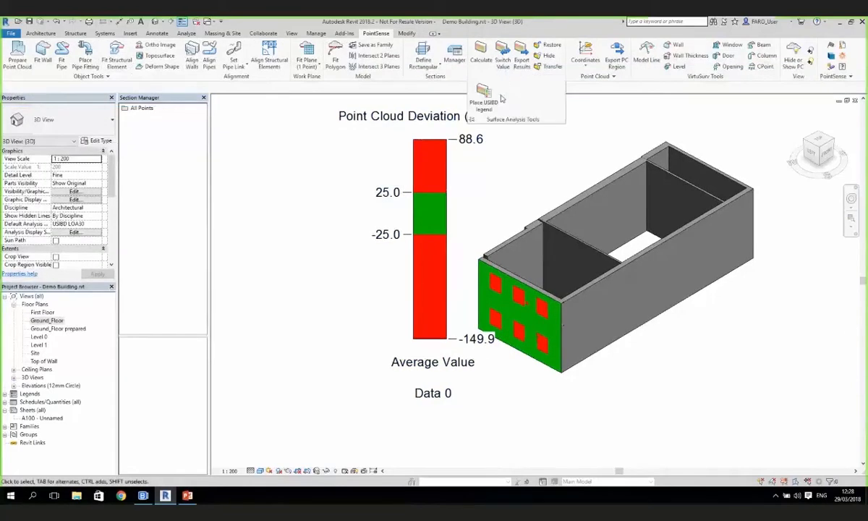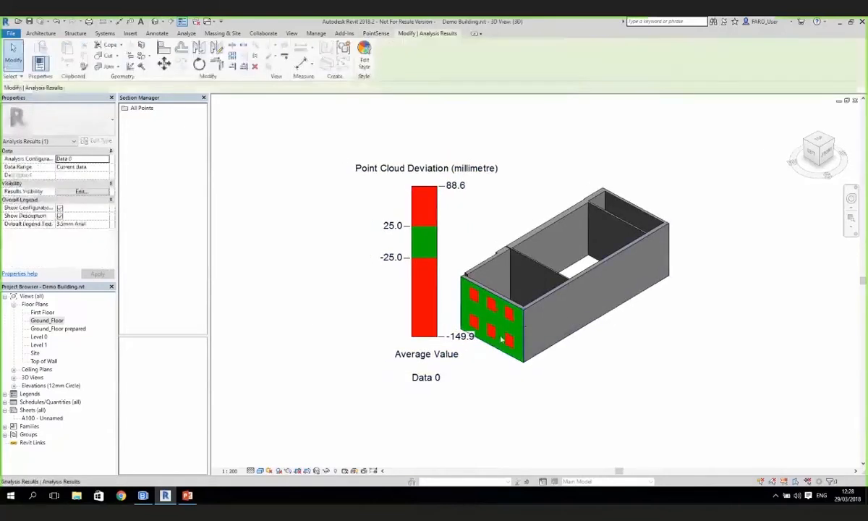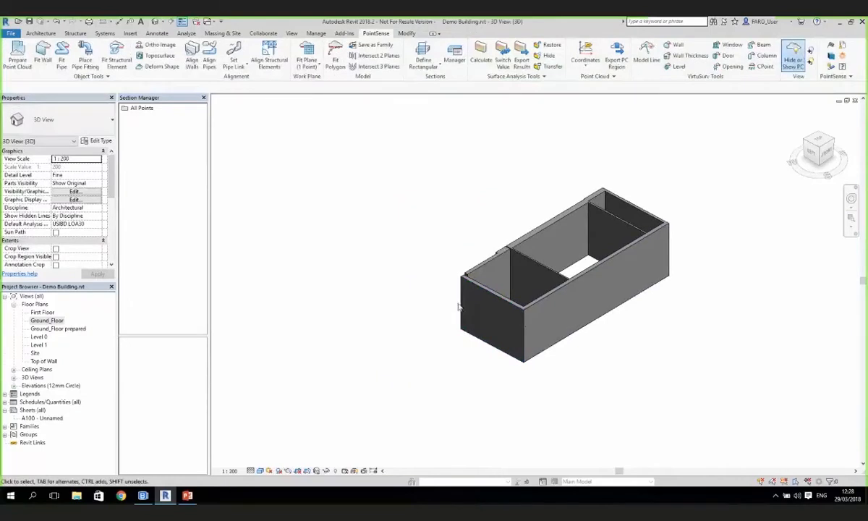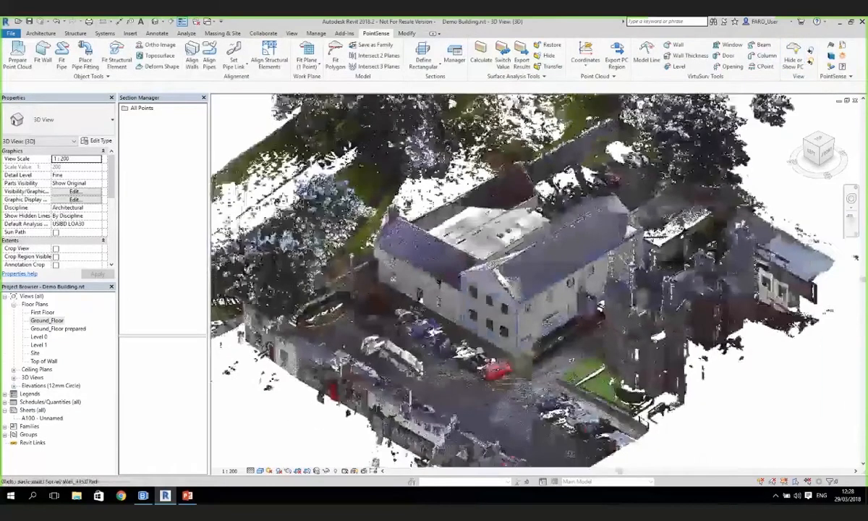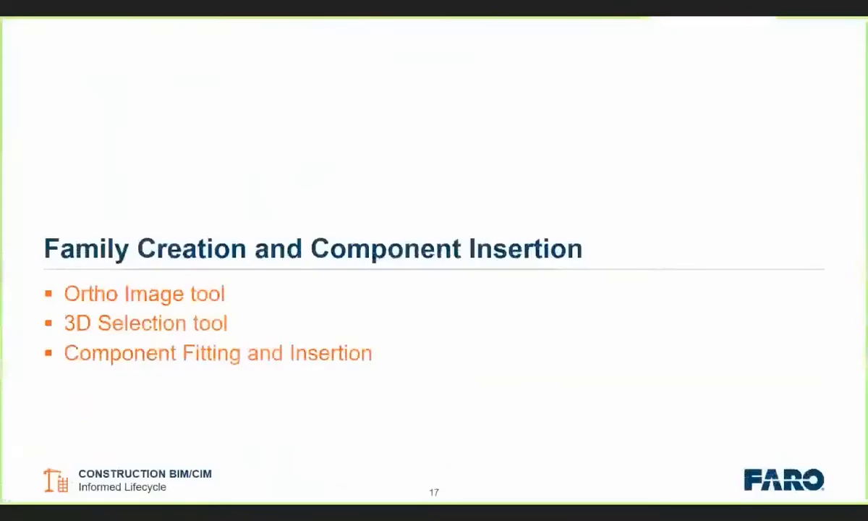And if we want to put that onto a sheet, we've got this place USIBD legend, and that would then allow us to place that as a family just onto a sheet. Okay, brilliant. So let's just go and delete that there now, bring that point cloud back in, and we'll just quickly jump back onto the slides for 2 seconds, guys, because what I'm going to talk to you about now is a little bit about family creation and component insertion.